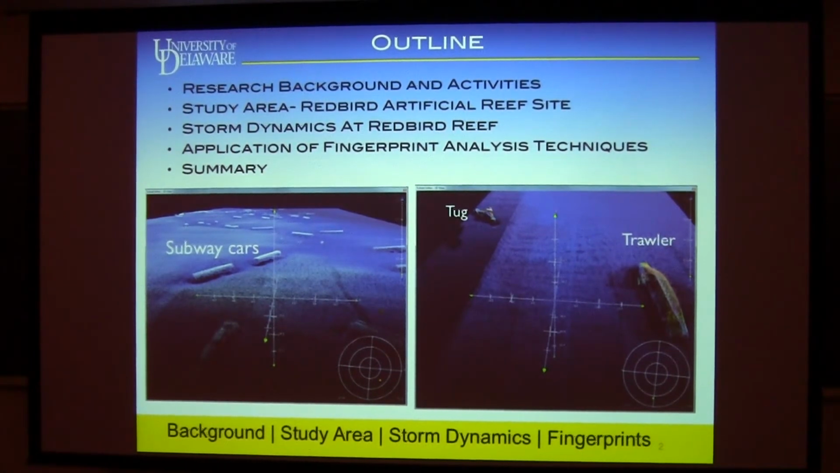I'll introduce you to a little bit of the research we do in my group. I'm a geologist and a physical scientist by training, so I focus on coastal processes, and I bounce between the beach and the offshore. We'll look at this Redbird site and take a look at the storm dynamics, particularly from Hurricane Sandy, and look at how we've been applying some new image processing techniques, borrowing techniques from the FBI for fingerprint analysis to look at ripples as fingerprints of the seabed.